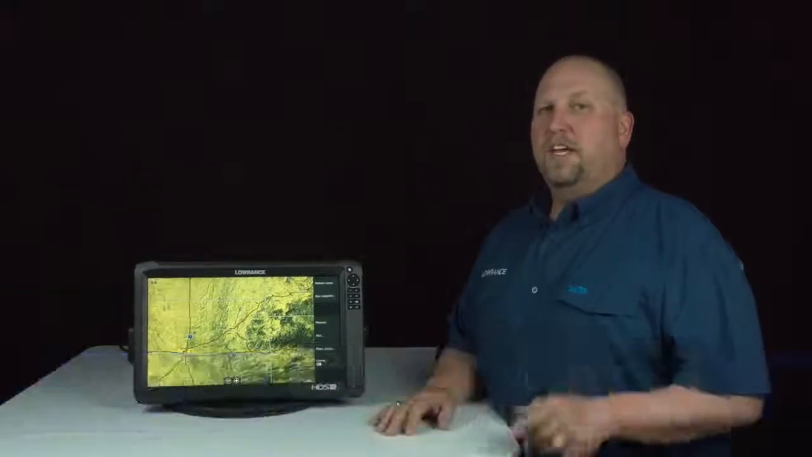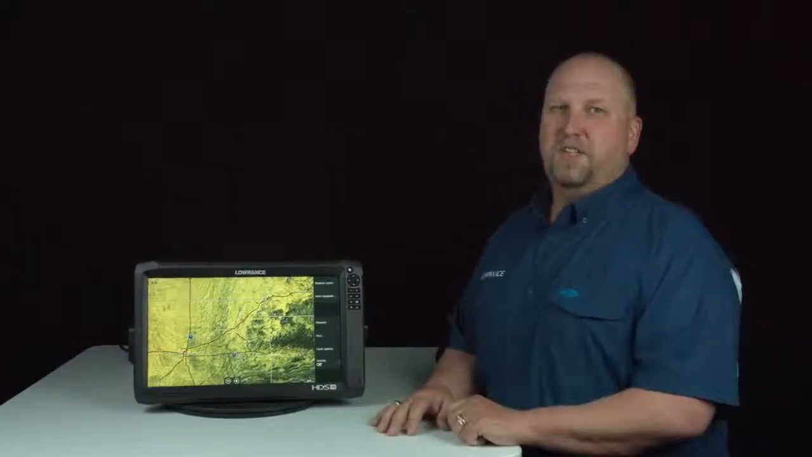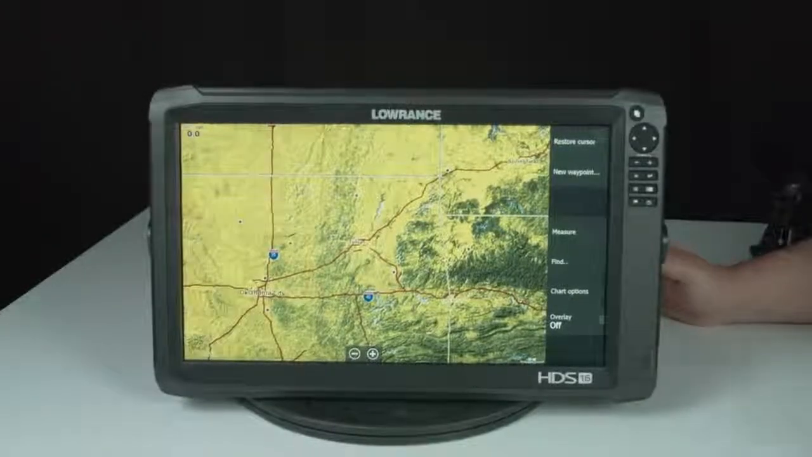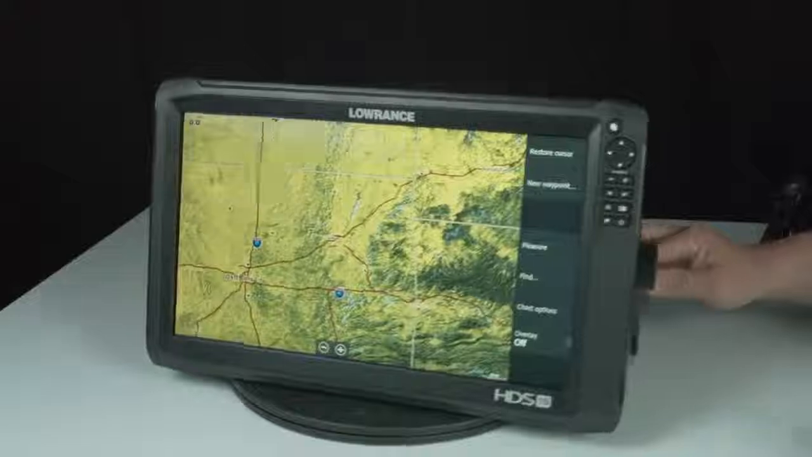Today, we're going to help you sort out the differences between channel 1 and channel 2 on your HDS Carbon units. To help you understand the difference between channel 1 and channel 2, let me show you where they differ on the back of the unit.